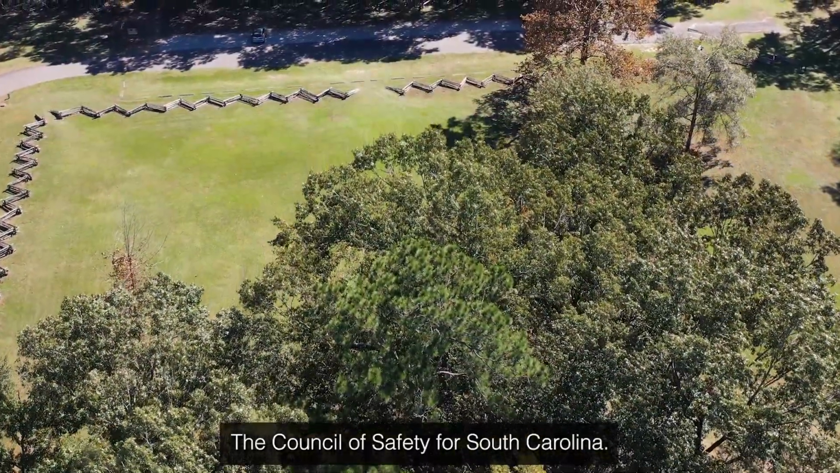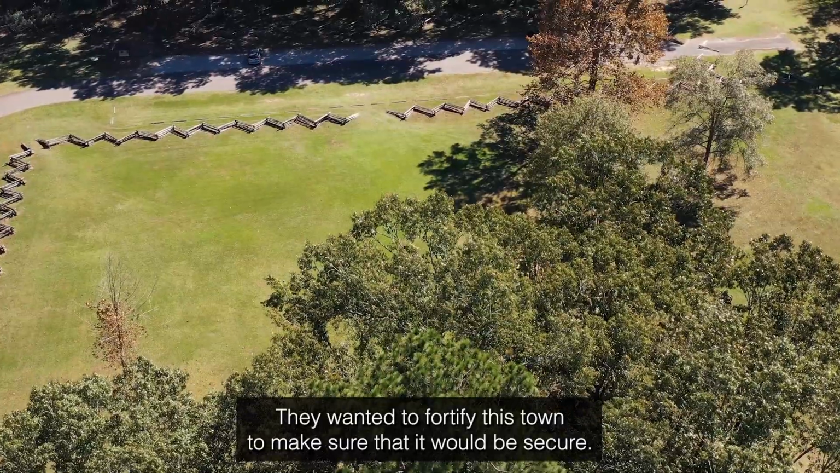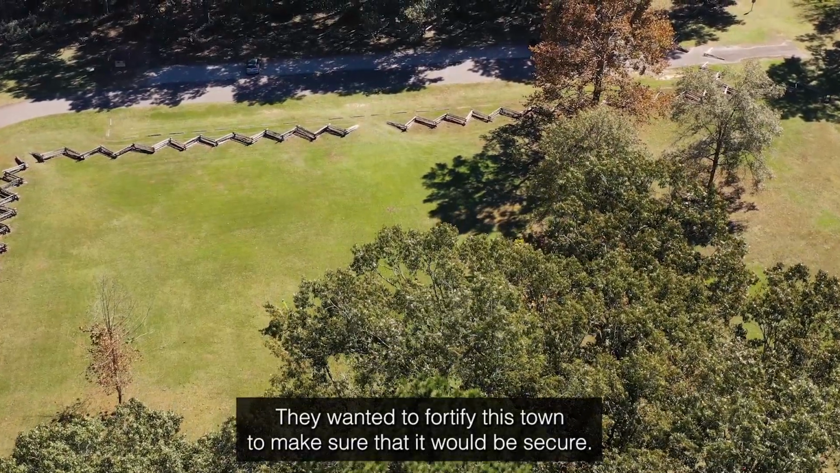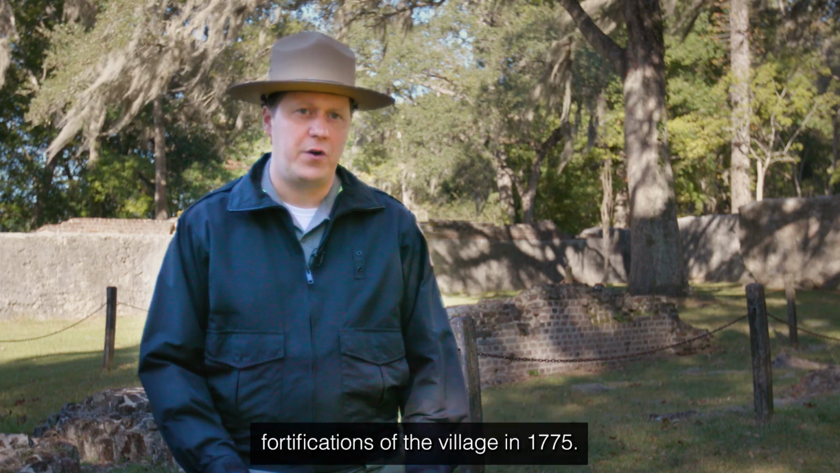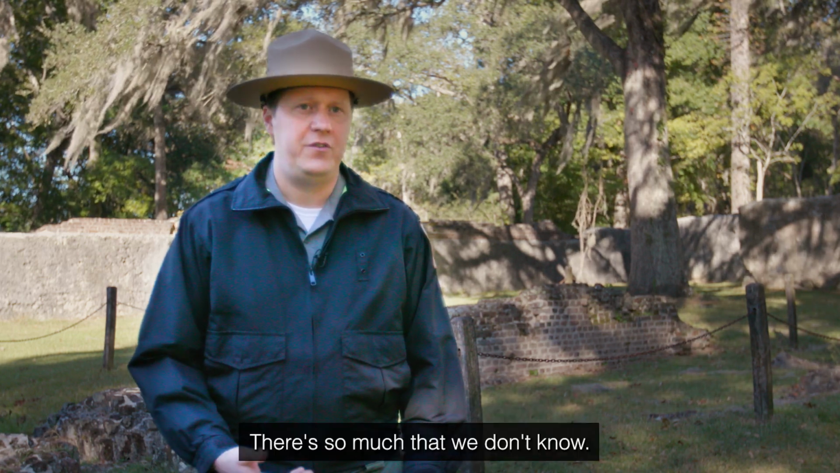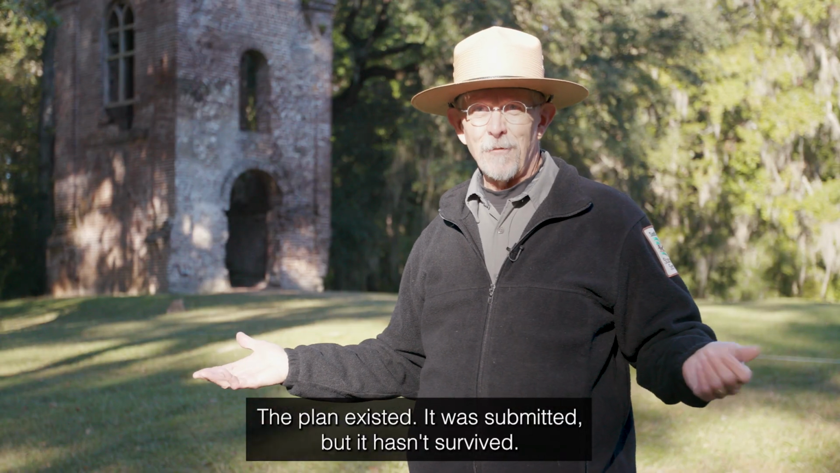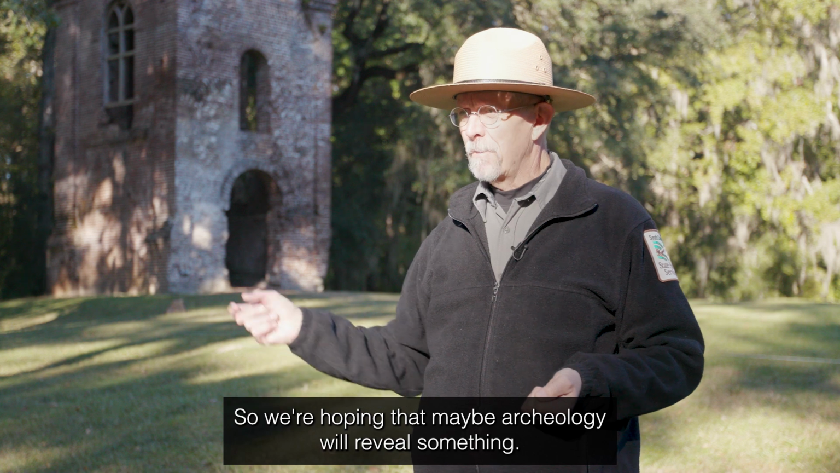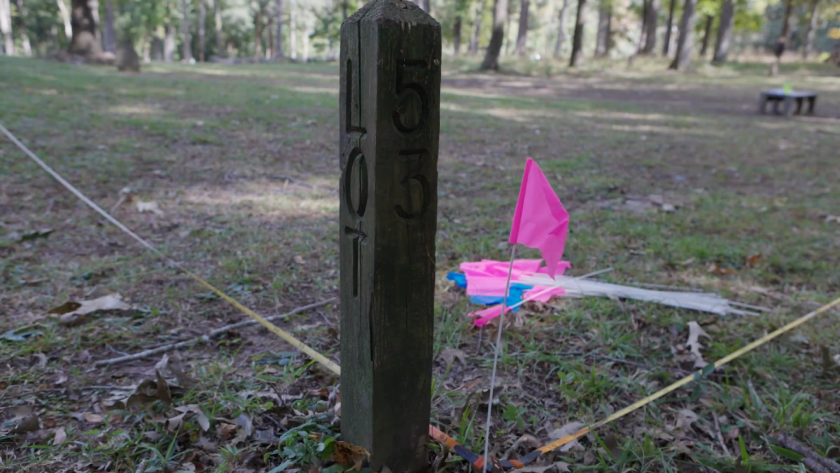The Council of Safety for South Carolina wanted to fortify this town to make sure that it would be secure. We do know that there were orders for additional fortifications of the village in 1775. There's so much that we don't know. The plan existed, it was submitted, but it hasn't survived. So we're hoping that maybe archaeology will reveal something.